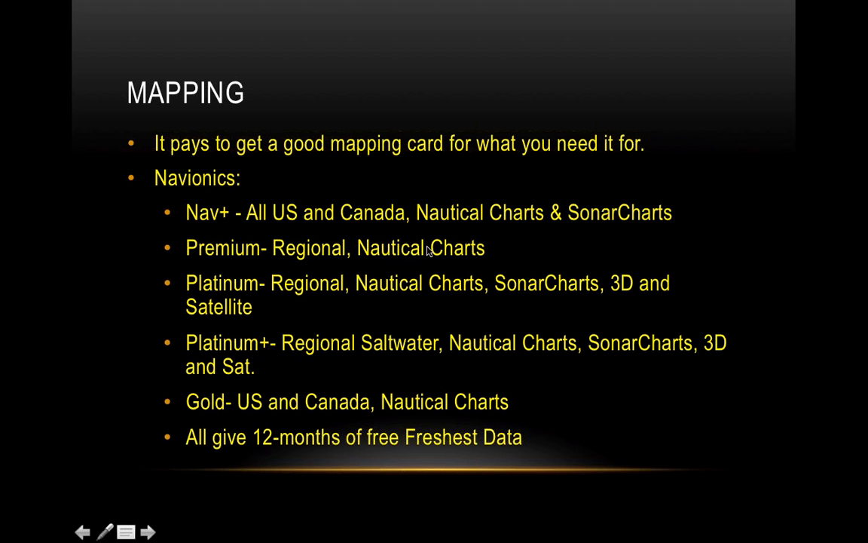Premium just has the nautical charts, which I'll show you the difference between Sonar charts and nautical charts. It's regional. Platinum, same thing. It's regional. It has nautical charts, but it does have Sonar charts, 3D, and satellite overlay. So that's the real premium product if you're only fishing one region, or you also want 3D and satellite overlay and those features.